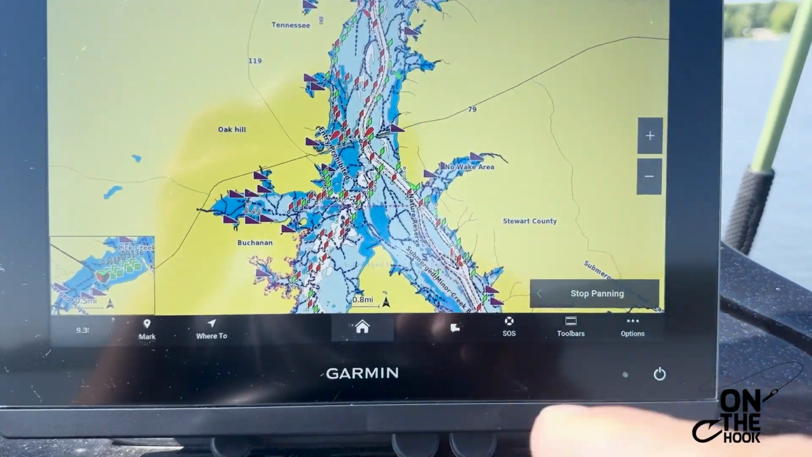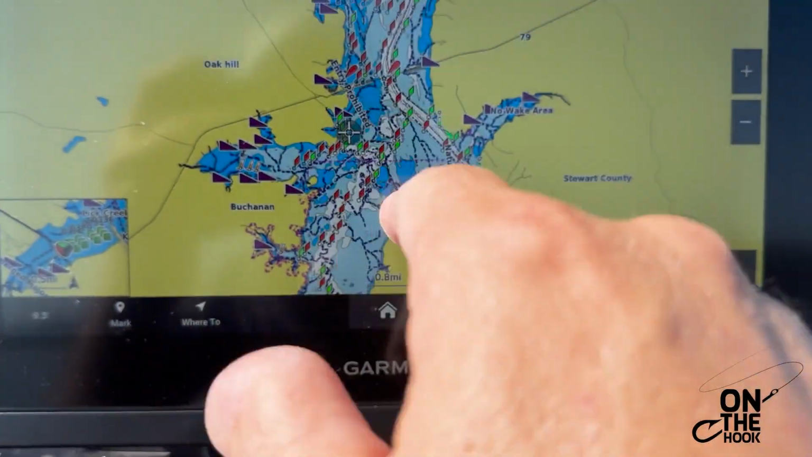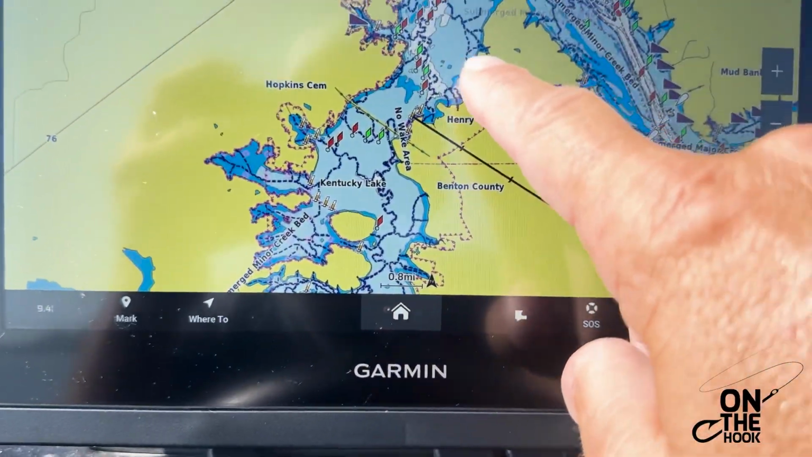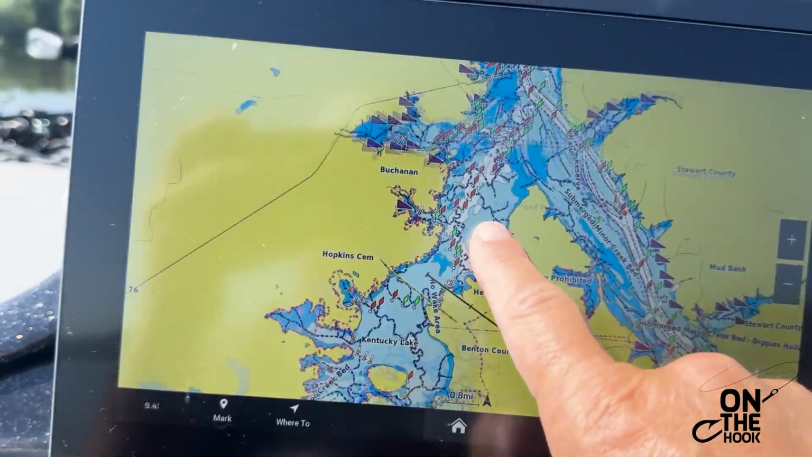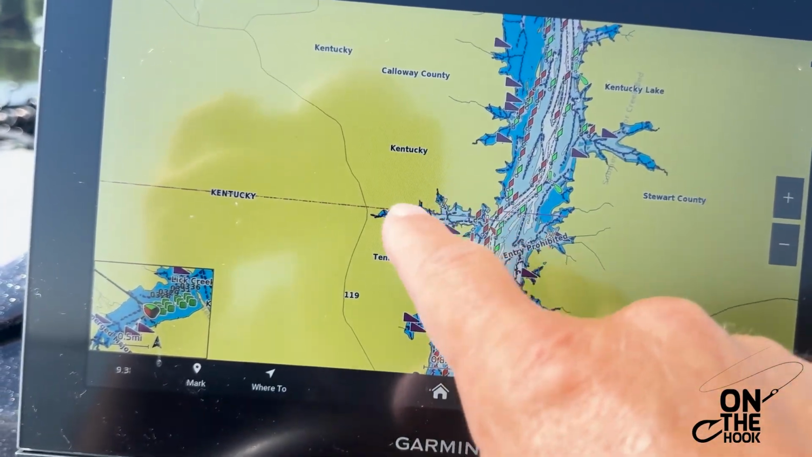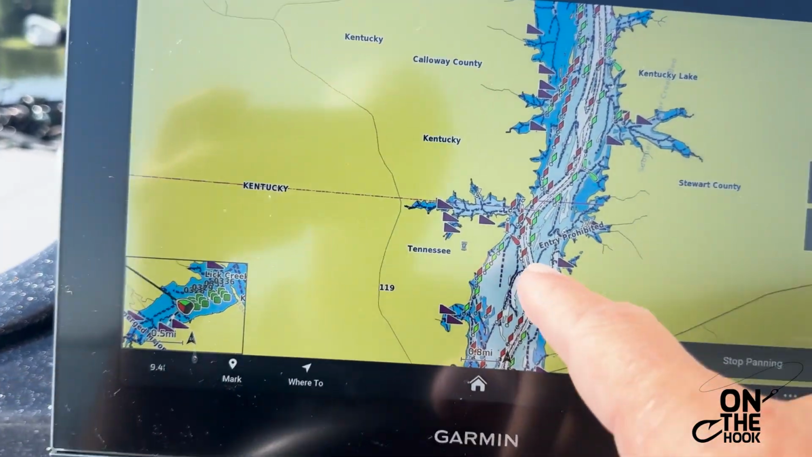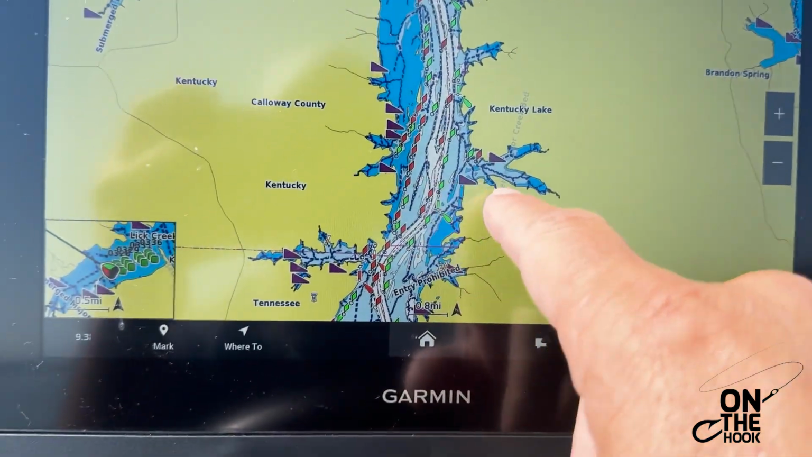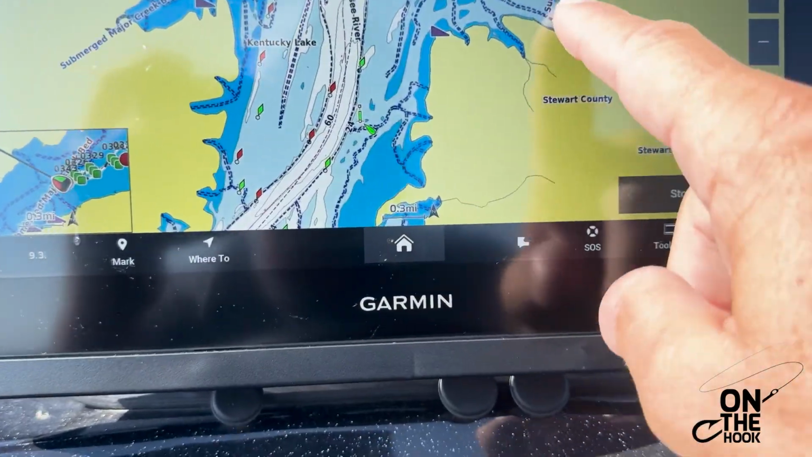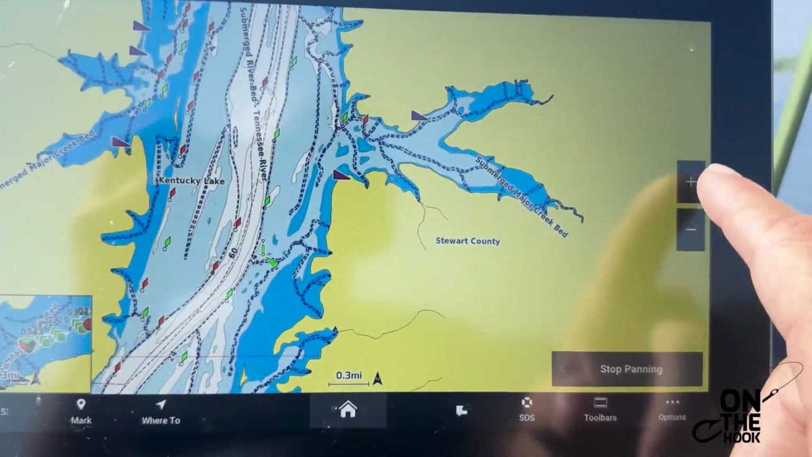All right, guys, here we are. That is Paris Landing right in there. All right, we got Big Sandy all down through here. I don't know what the name of that one there is. Been in it a few times. It's got fish. That one's right on the state line. I think it's Cypress or something to that effect. That one right there may be Panther. All right, let's just go into Panther for instance.